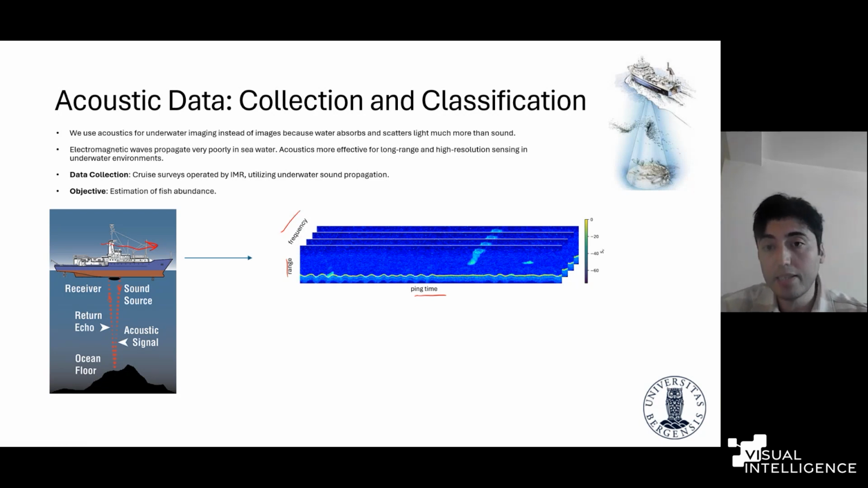This data is very extensive in size for each survey, because it can take weeks to collect. This is just a representation of the data. It looks like a 4-channel image, but they are not images. We see some objects, and as you can see, we have the color bar here representing the energy level of the backscatter. So we still have pixels, and each pixel represents the energy level of the corresponding object at this location.